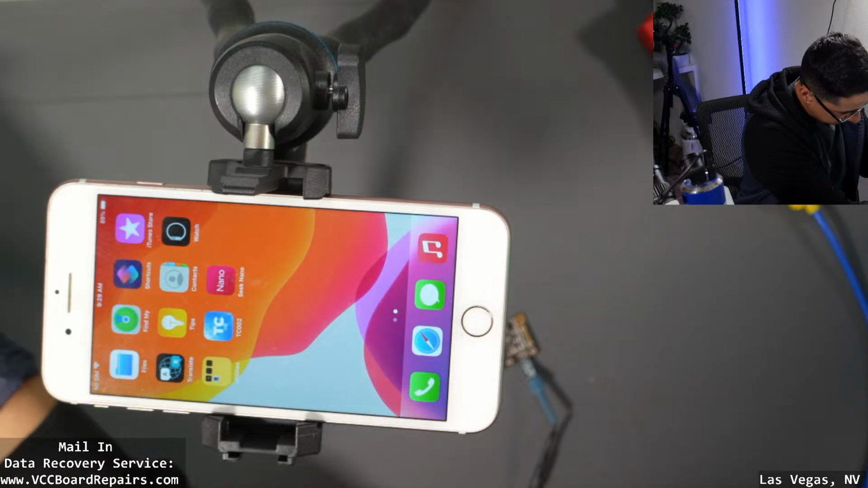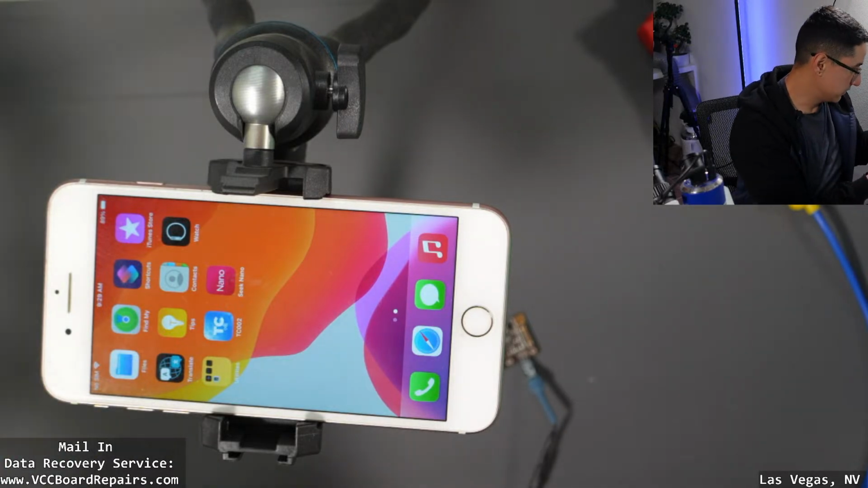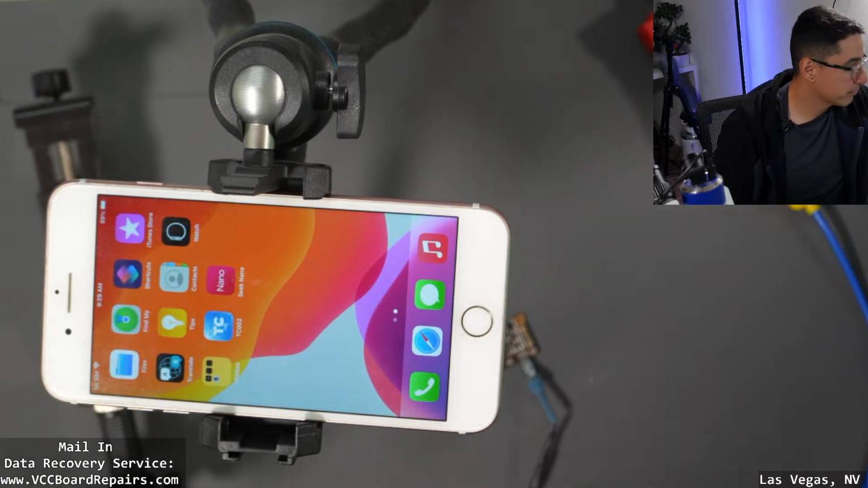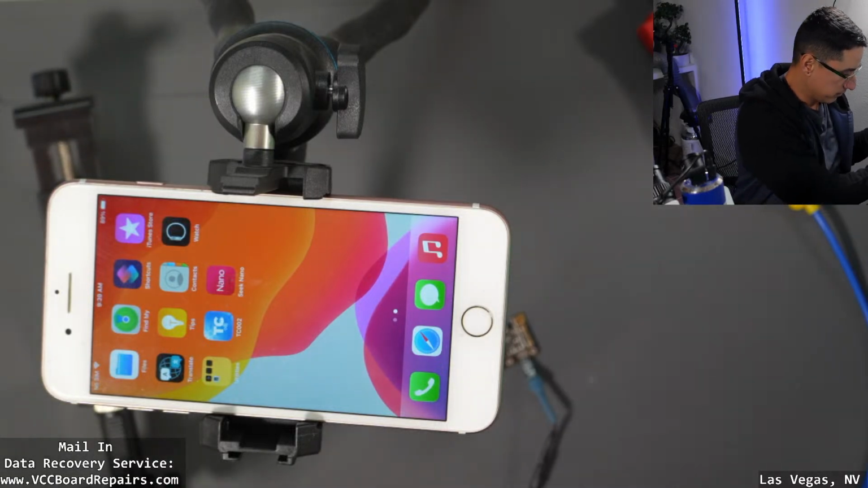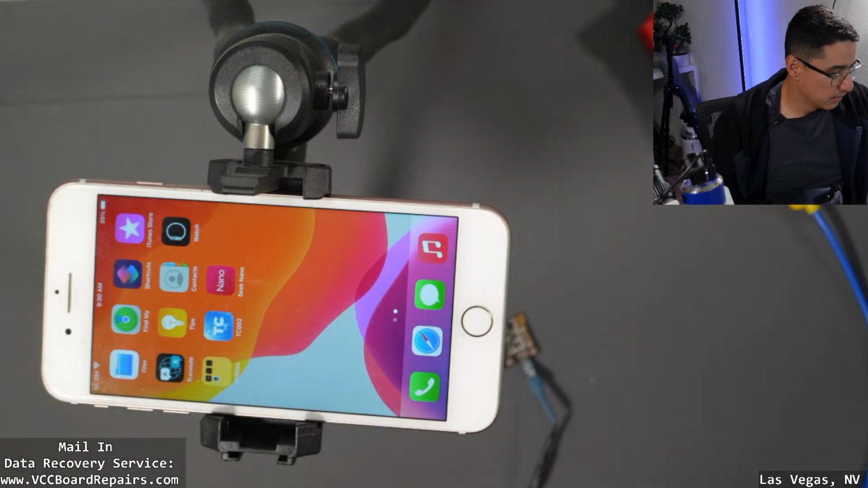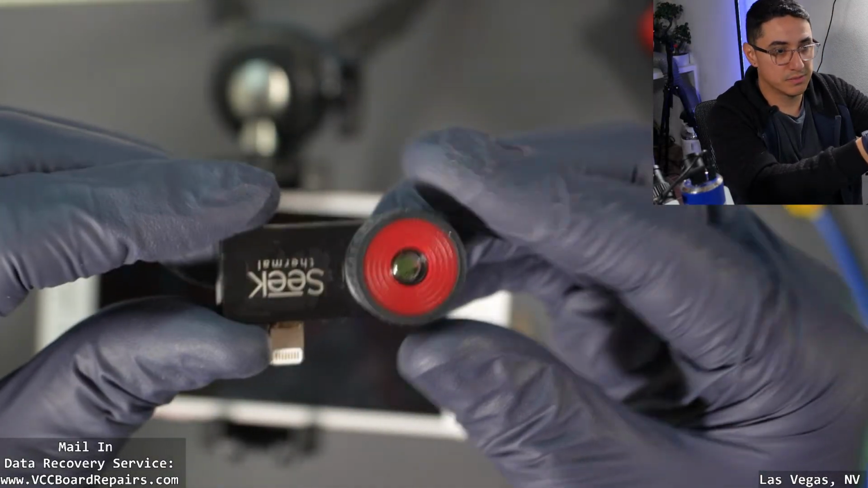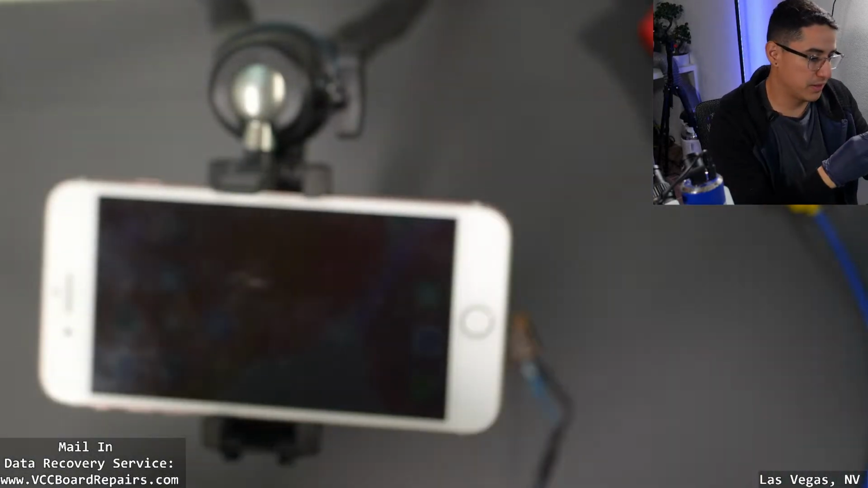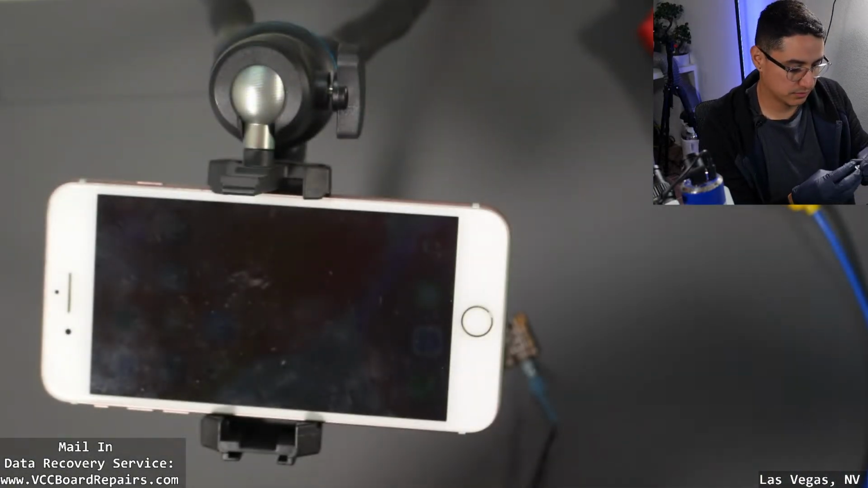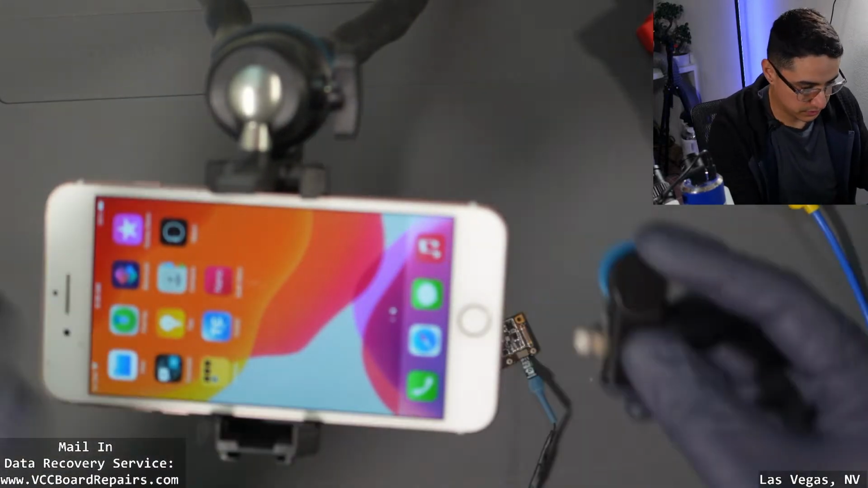Oh man, I have the camera taped on. All right, so this is the Compact Pro. It's had a rough life. I even dropped it once and broke the plastic, but it still works. So at the end of the day, still a solid camera.